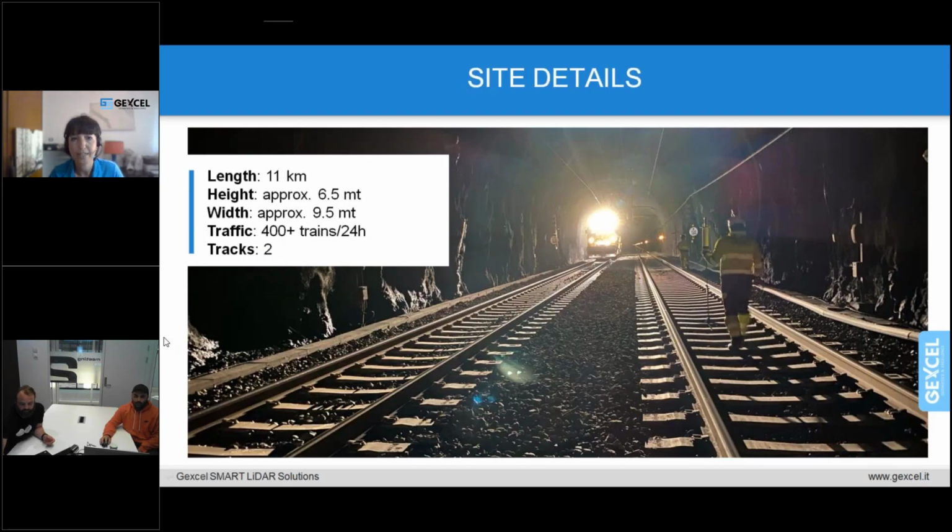Petter, can you also provide some details about the site in which you have worked? Yes. In Norway, there are a lot of tunnels due to all the mountains we have here, more than 700 railroad tunnels.